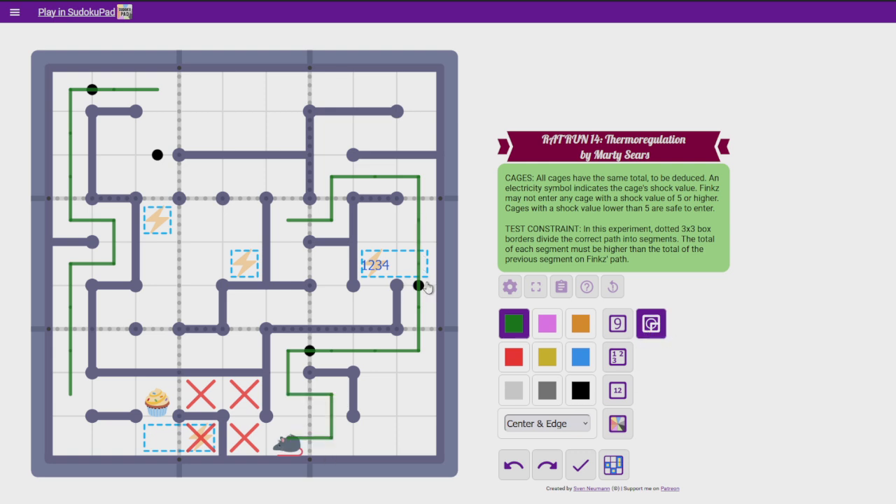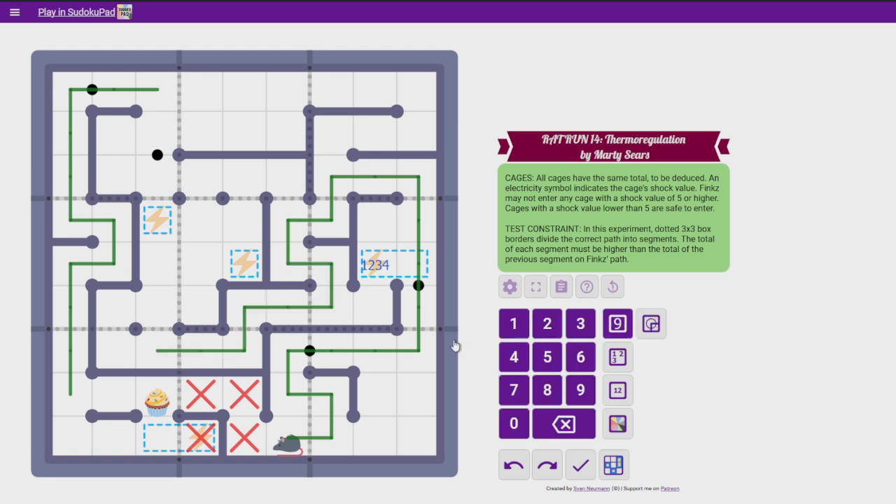I think that's fixed. I think this is a fixed path. Now this can't go up. So it's gotta go down, there. It can't go right or it's gonna bump into itself. So, wow, that joke of a path that I made, I think is actually correct. And now let's talk about what that means. 9, 8, 7, 6. Yeah, okay.